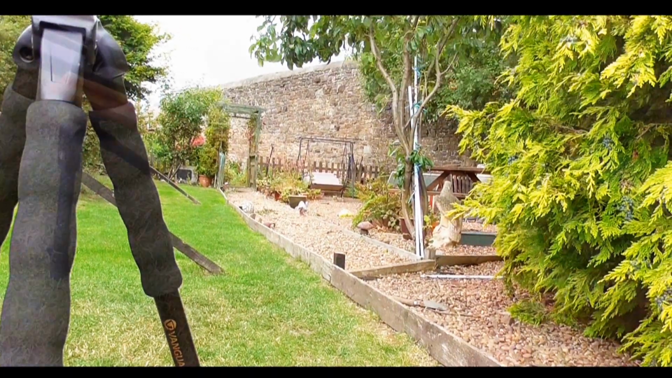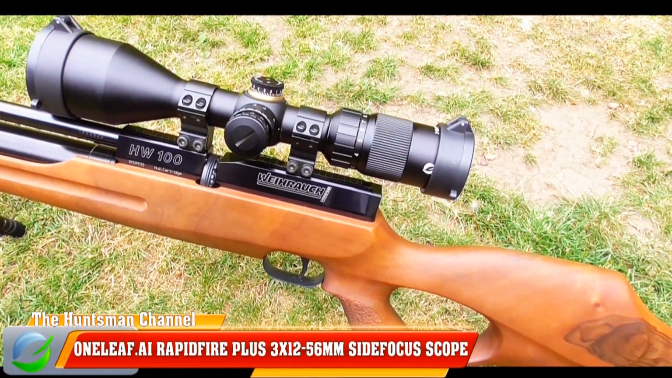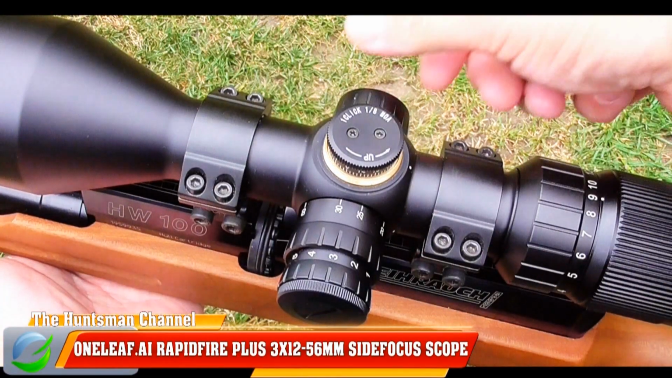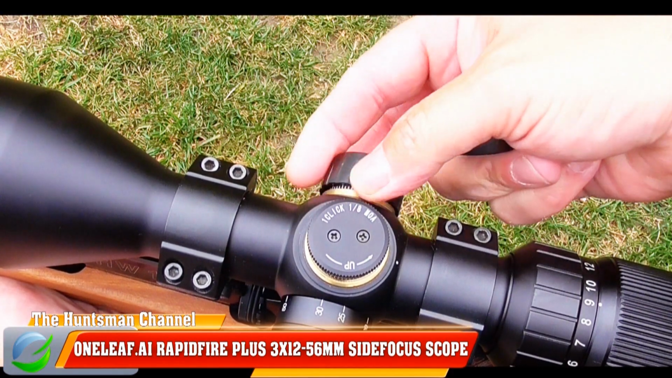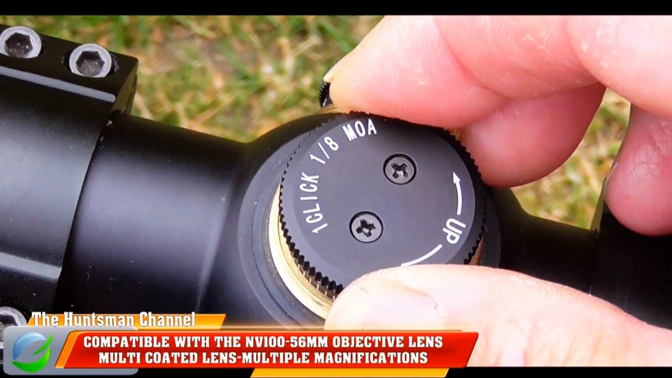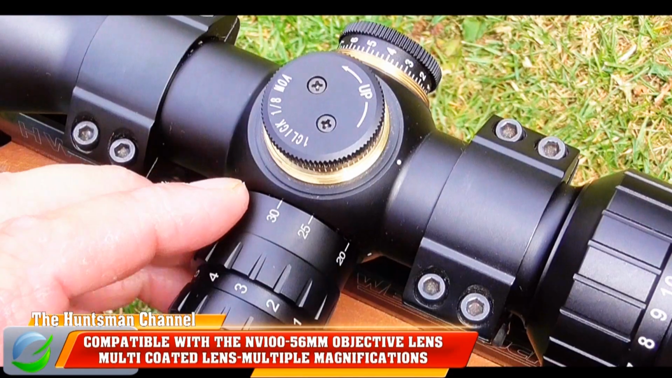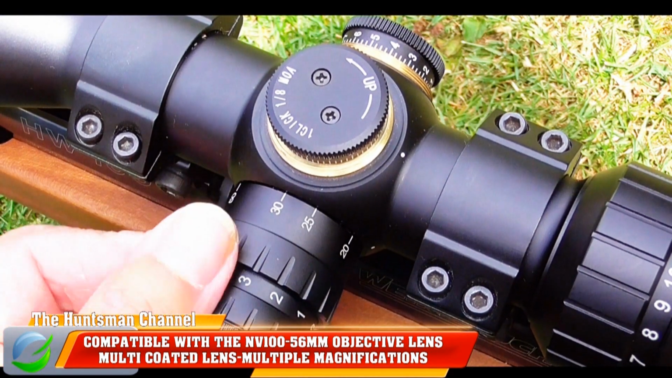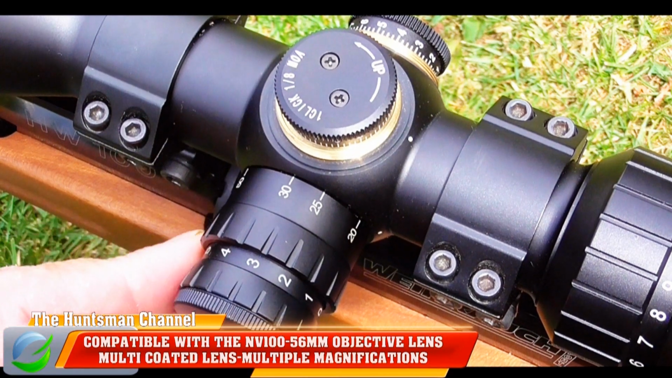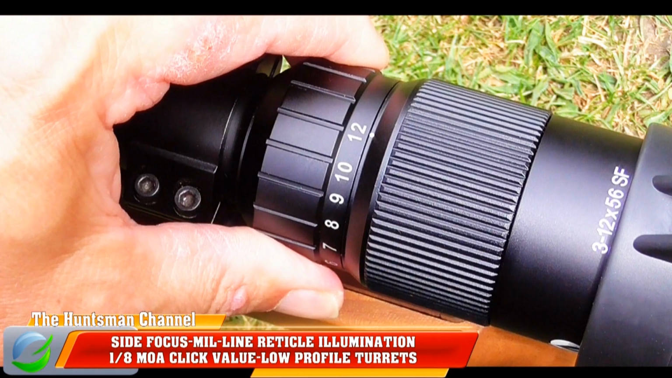So I thought the following day, I'd try the Rapidfire Plus on my HW100. It's only a 30-yard target plinking session. And I'll see how the scope zeroes in with the air rifle, and see if it holds zero well. Now I'm setting my magnification to 9 today.